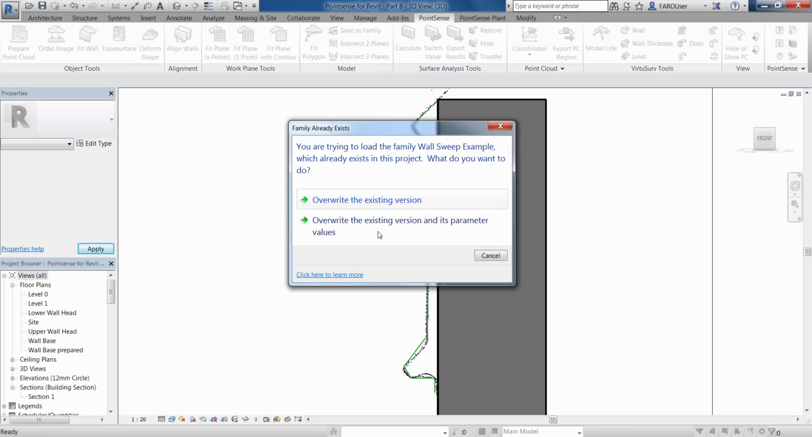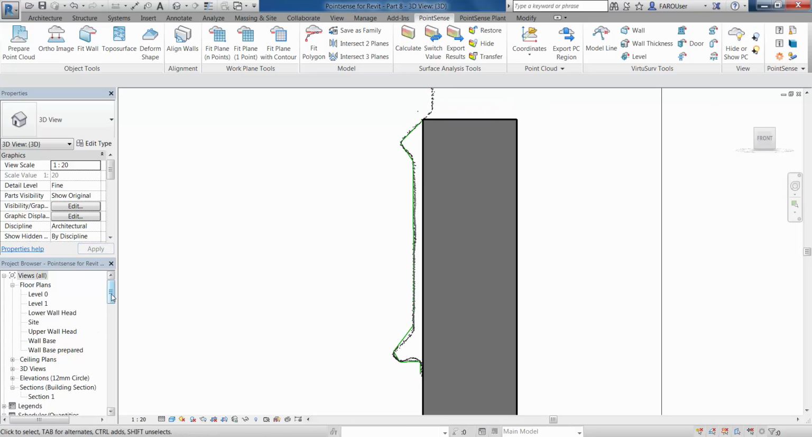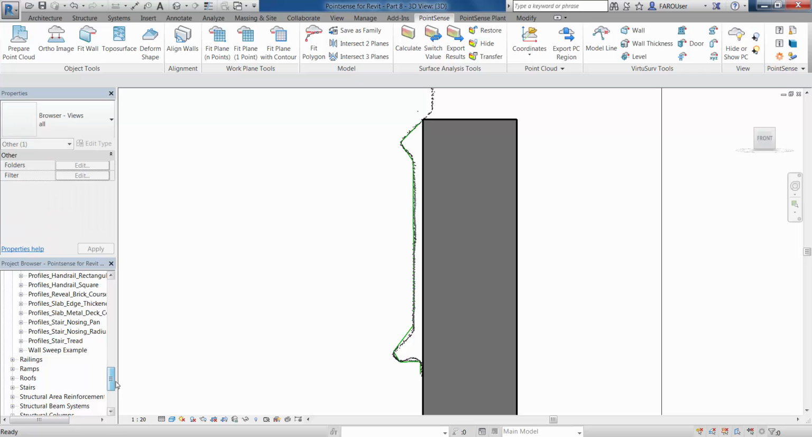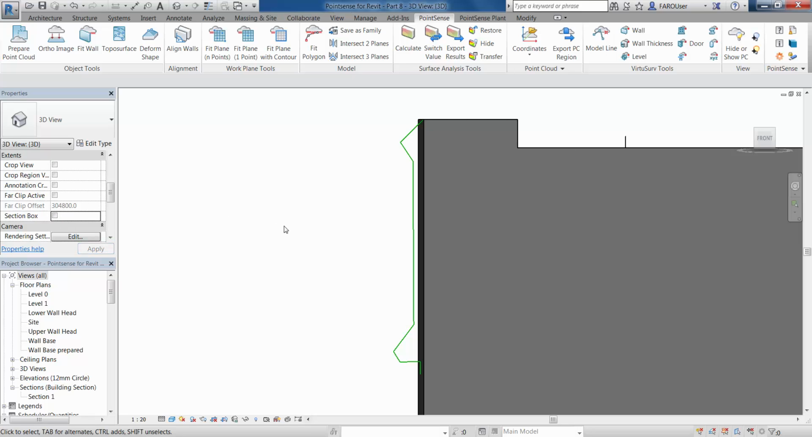So now I'm going to go to overwrite the existing version and its parameters. And if we go to my project browser and scroll to the bottom now, inside our profile section in the families we have this wall sweep example. So the next stage then is to go to our 3D view. So we're just going to hide that point cloud off, and I'm just going to get rid of this section box, zoom out slightly,